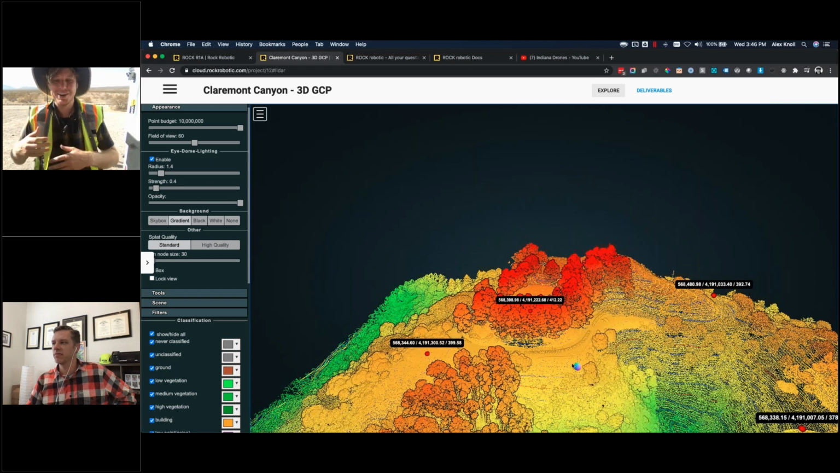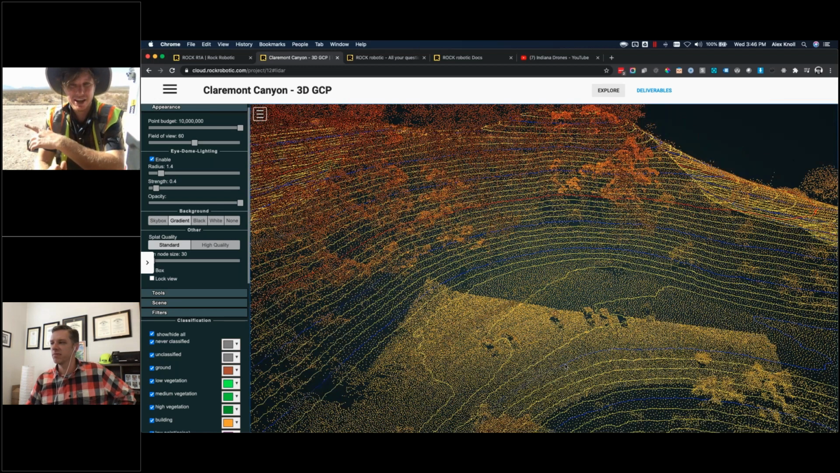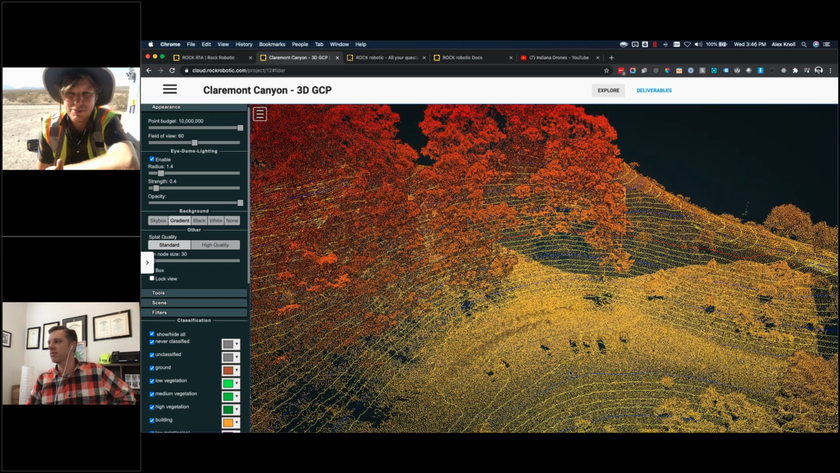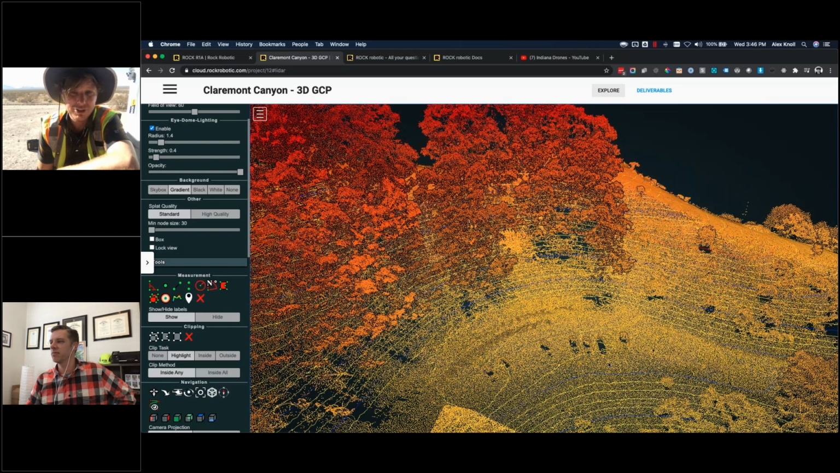Then you go out there and you get the data. We have a base station, which is something we haven't talked about. We're using the Emlid Reach RS2, but we also use Trimble, Topcon, CHC. So if you already have a base station, you can just use that. And I believe the DJI base station works as well. We just need the RINEX data.